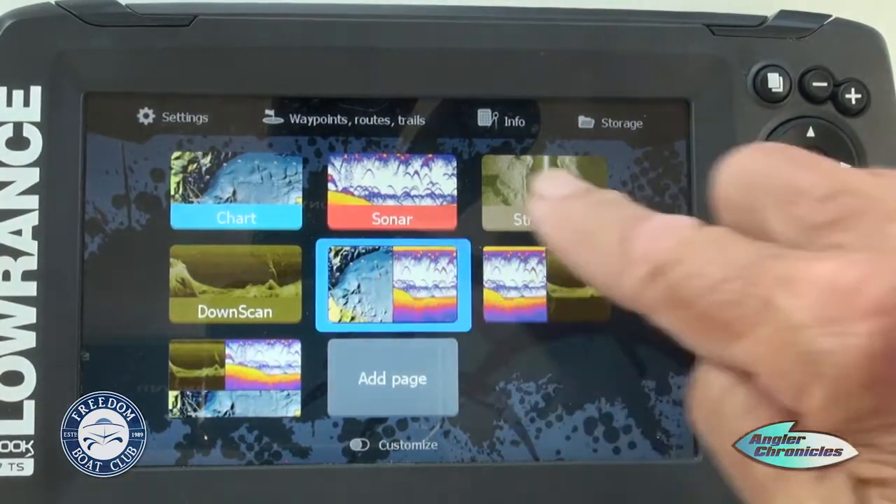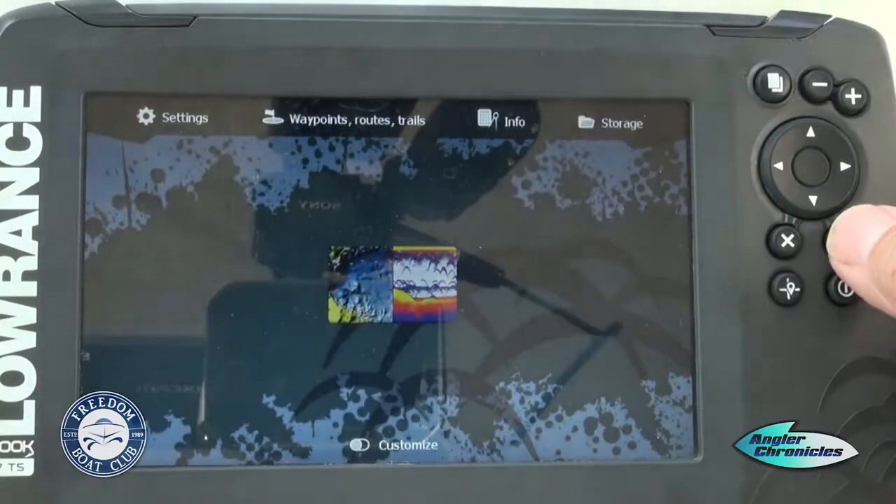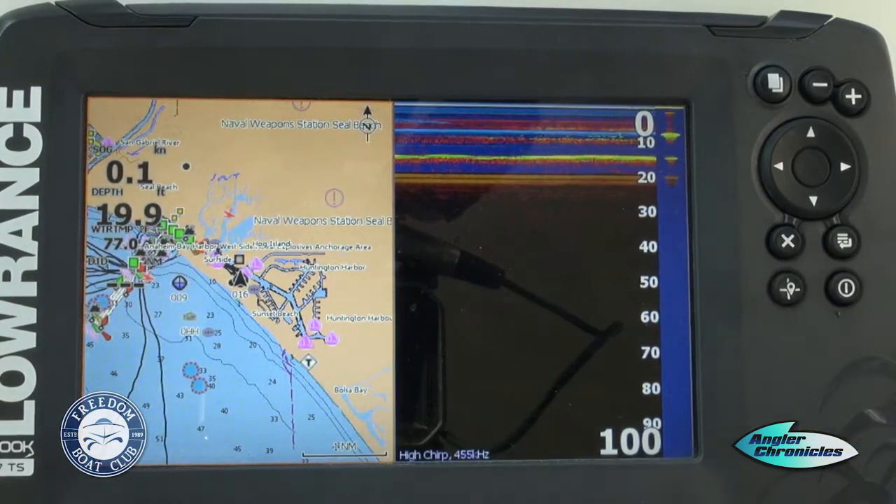So if you select it, as you can see, it's highlighted. If you hit return, now it presents that particular page with the map on the left and our sonar on the right. We're going to get underway here shortly, and we'll be talking about a couple more things here before we part.